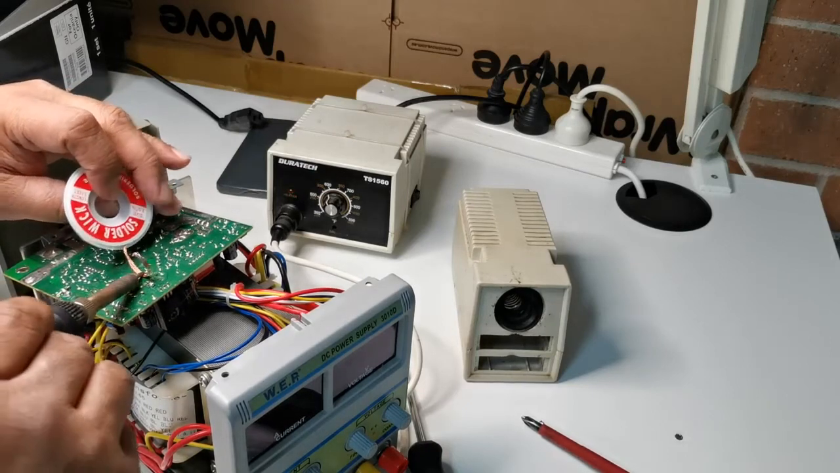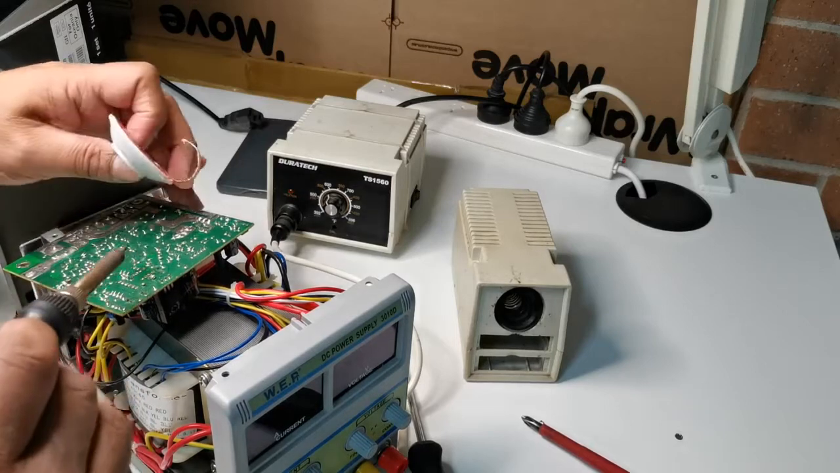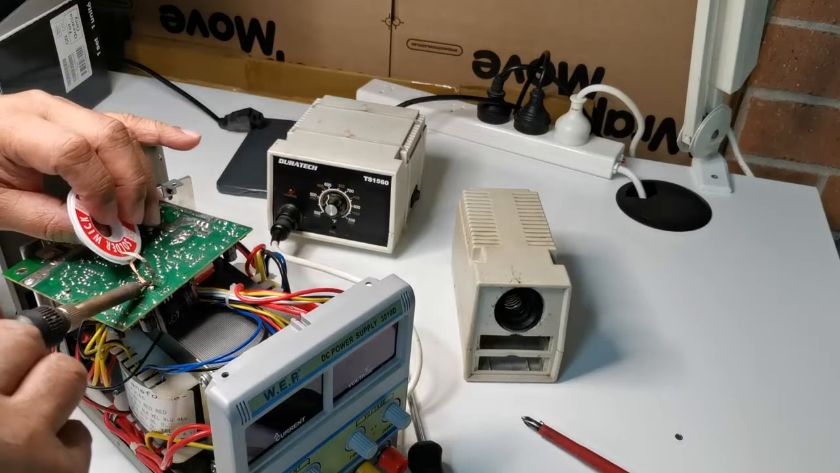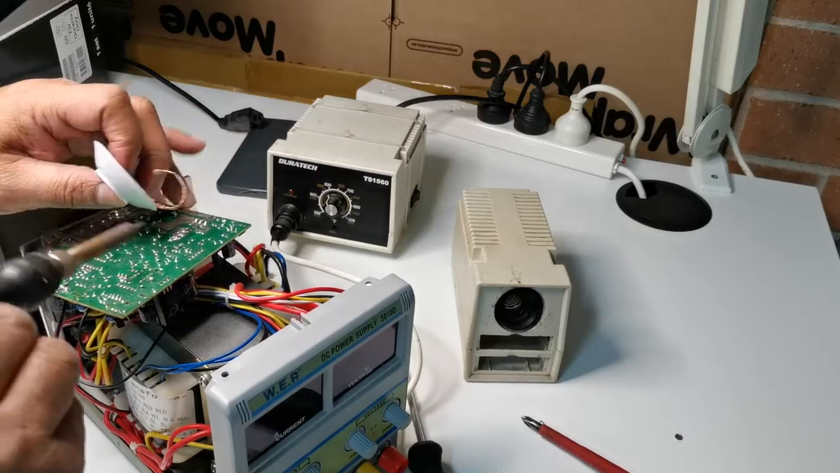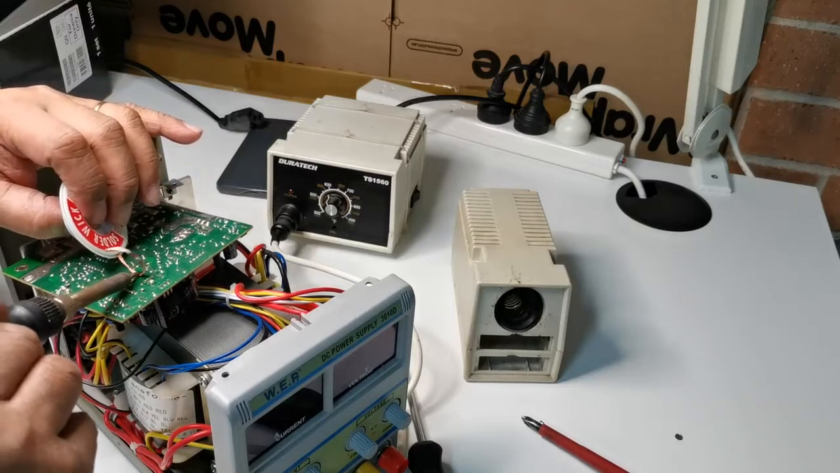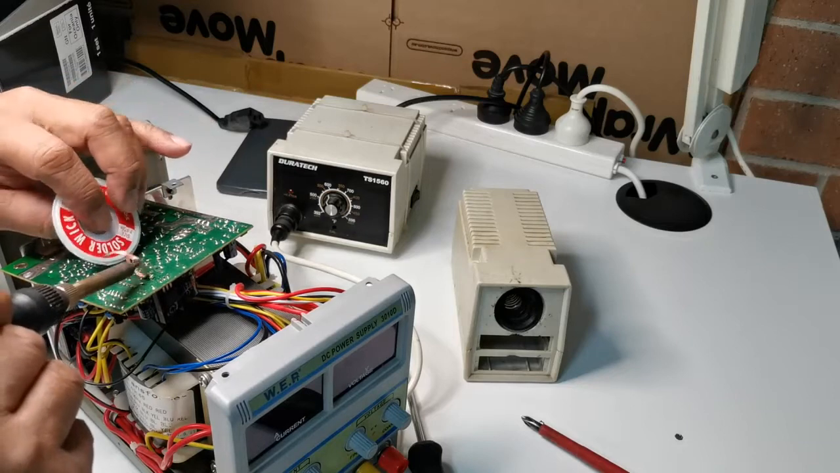Maybe you have a better idea or better ways to desolder this component, I'm sure, and it's up to you how you do it, as long as you take the parts out and make sure that you don't damage the pad.